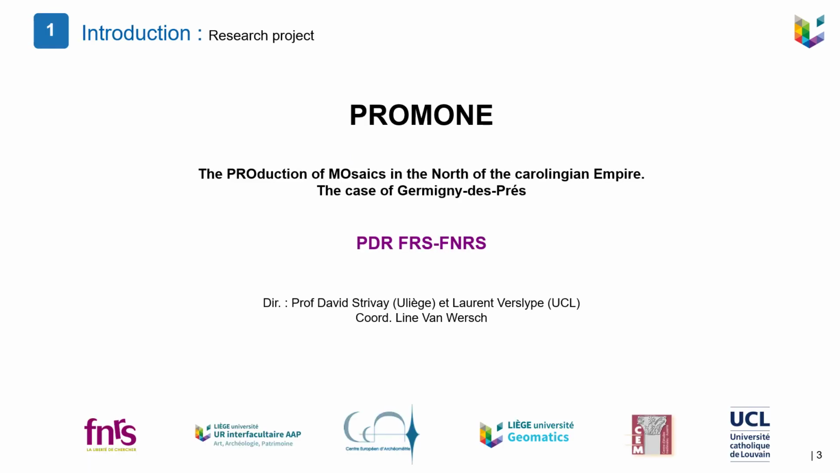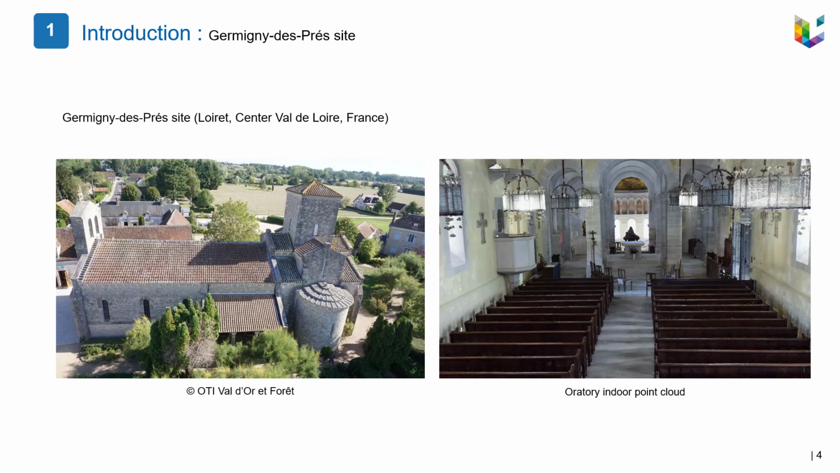The present work is a part of the research project named PROMON. This FNRS research project investigates the production of mosaic in the north of the Carolingian Empire, and it takes as case study the mosaic of Germany-des-Prés. This Carolingian oratory situated in Germany-des-Prés, Loiret, Centre-Val de Loire in France, hosts a very old mosaic dated from the 8th century. It is a unique opportunity for the study of mosaic and also their specific material.